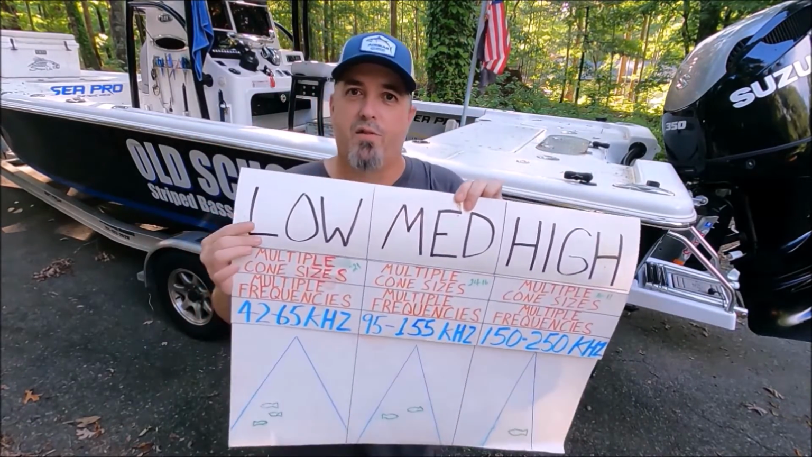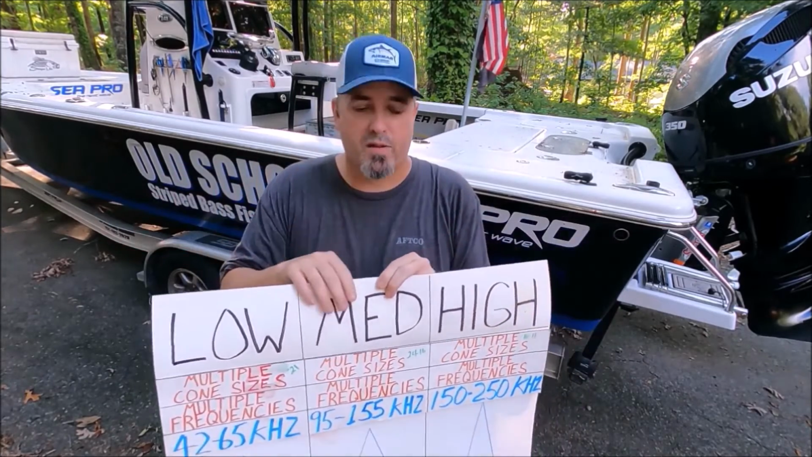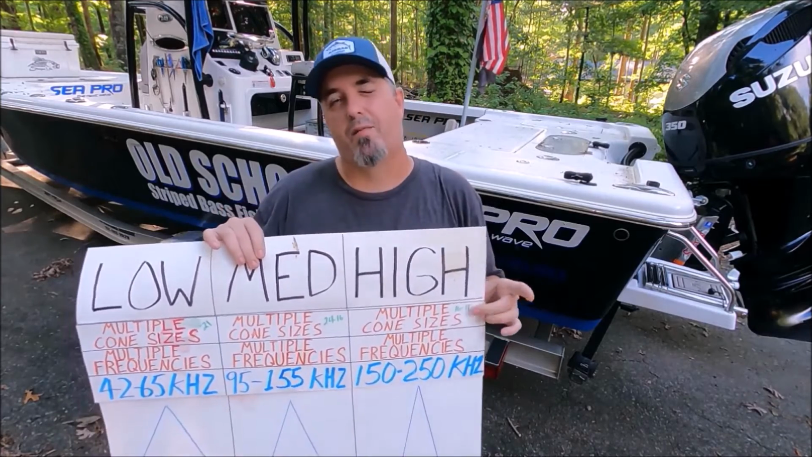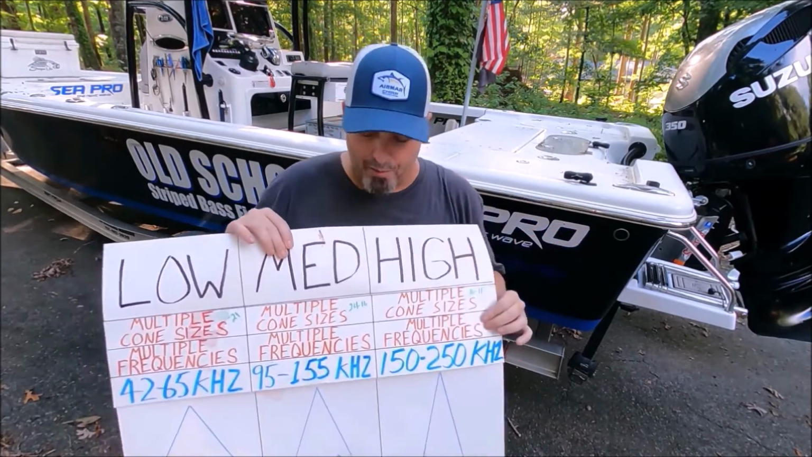Low, you'll almost never use if you're your average sport fisherman unless you're going extremely deep. So for most fishermen, it's going to be medium or high if you're fishing at less than 600 feet, let's just say. Doesn't mean 600 feet, but I'm just trying to keep it simple.